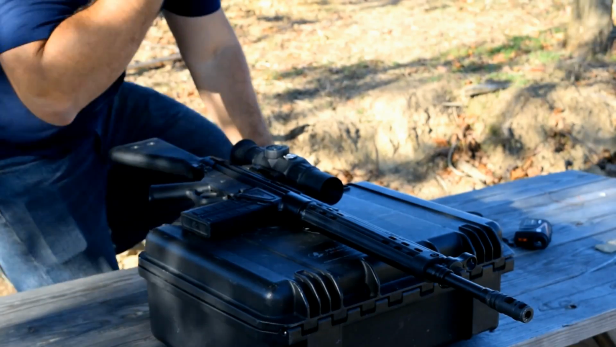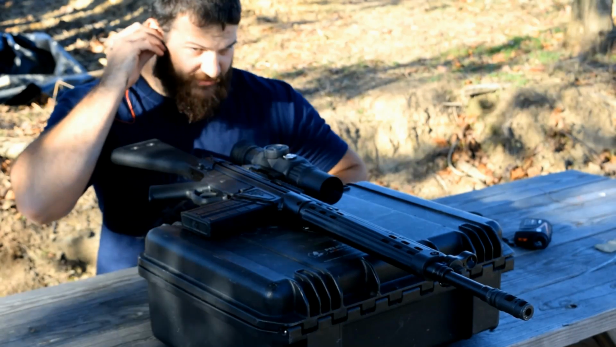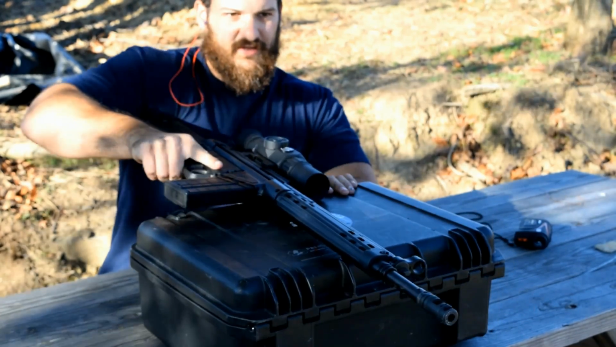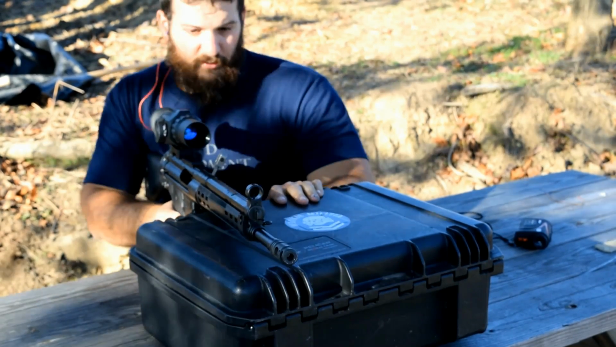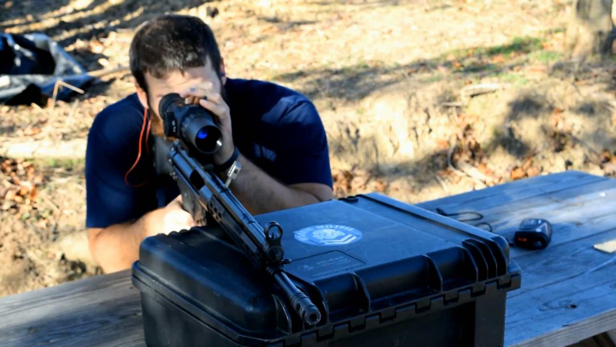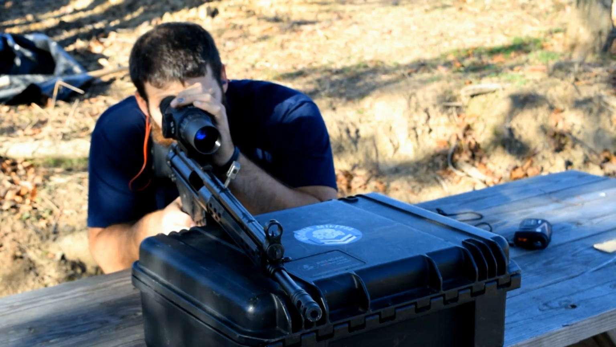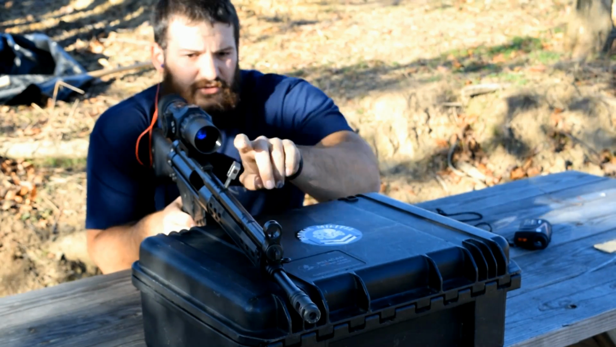Usually I like to run the Electronic Ear Pro, but on my recent trip to Florida, some D-bag broke into my truck and stole my Electronic Ear Pro. So we're going to run with plugs today. Without further ado, I'm going to take it all the way back out on the zoom here and drill this target.